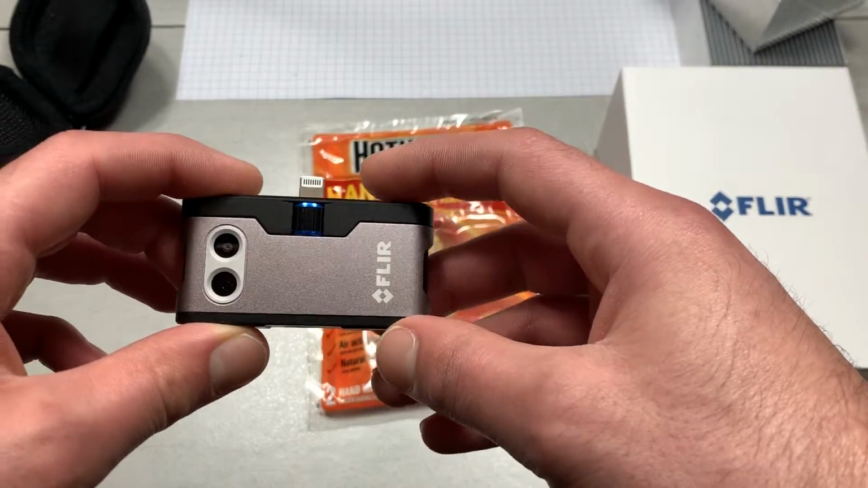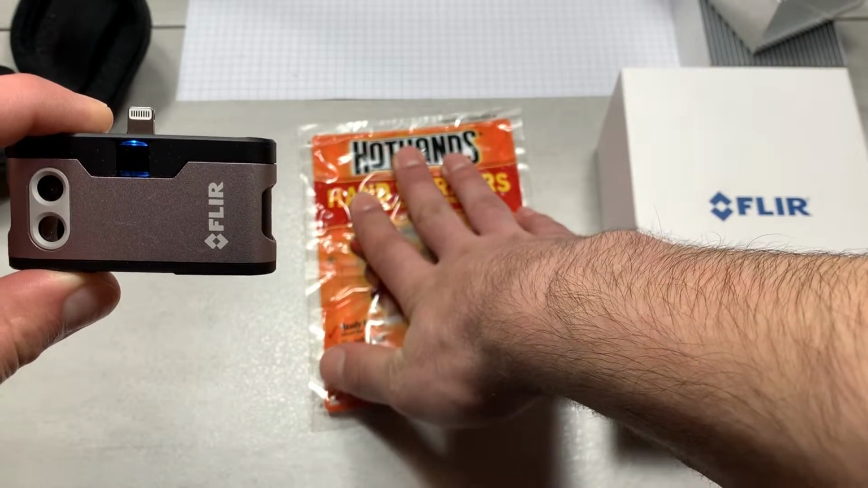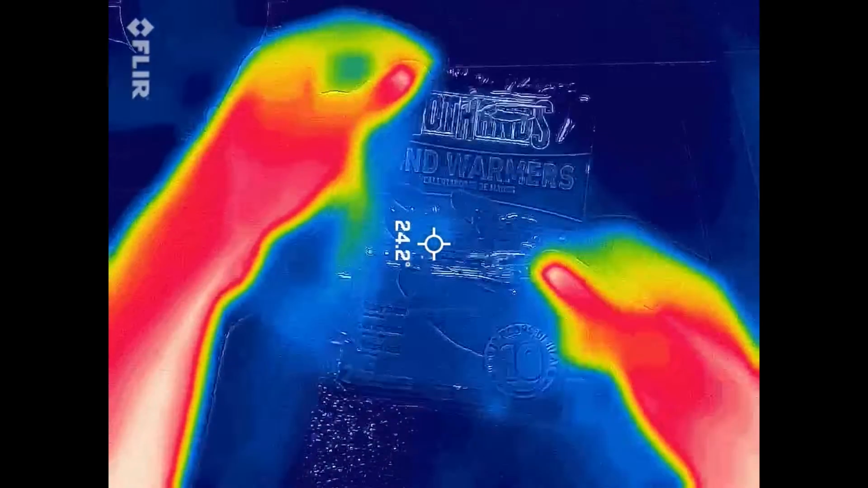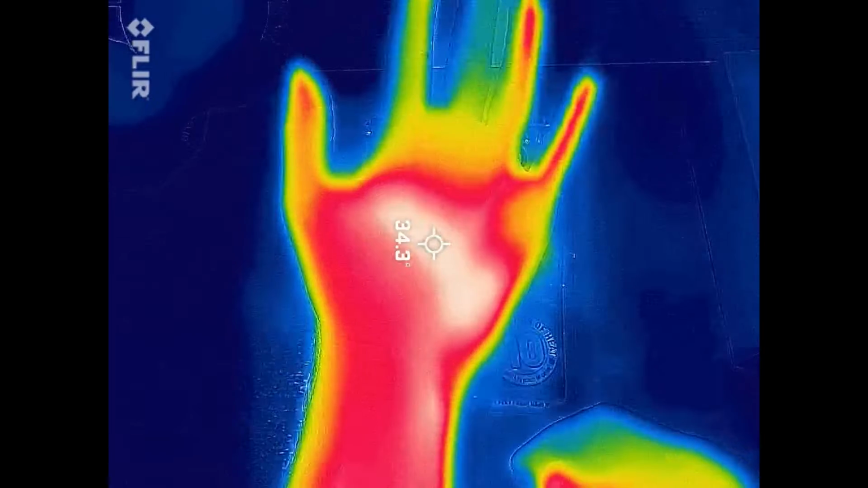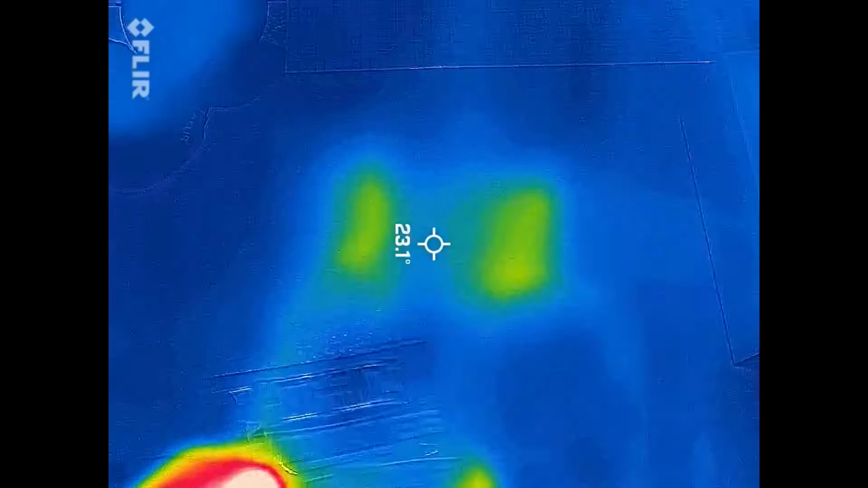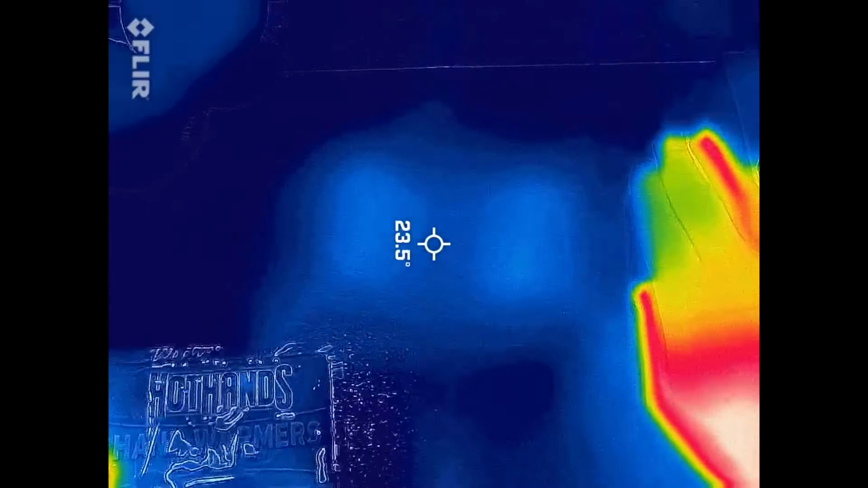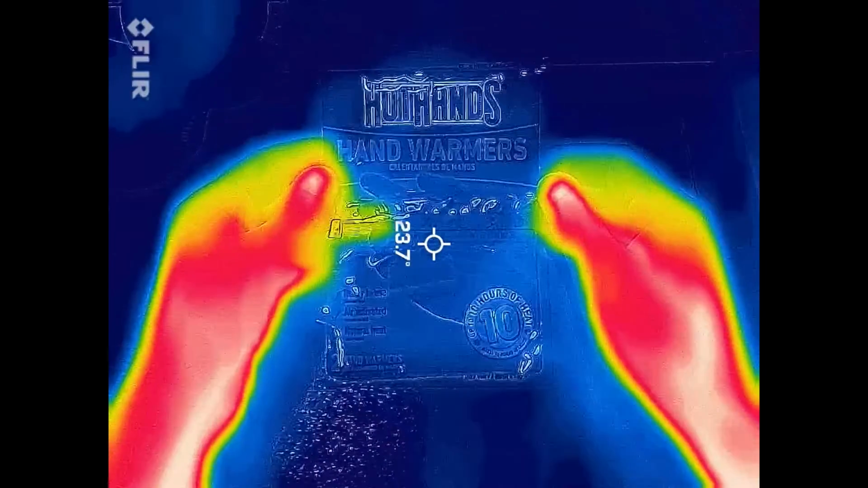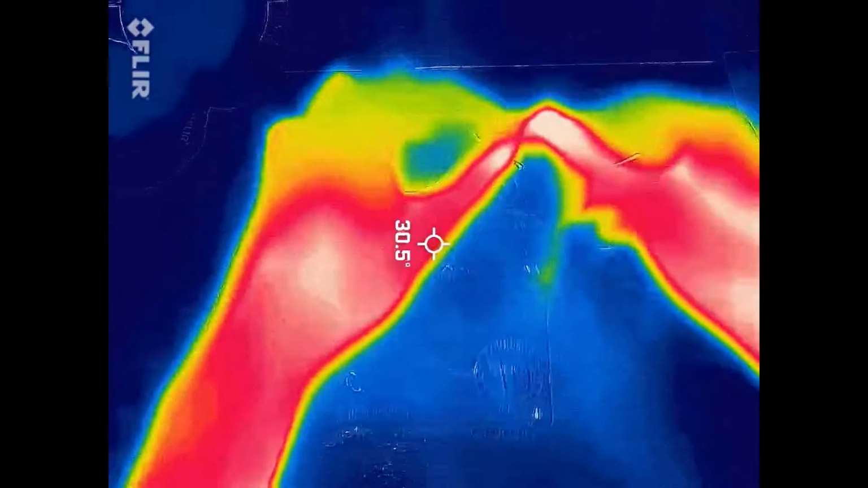So I'm going to switch over to the thermal camera now, and let's activate this hand warmer. So with the lights now turned off to reduce interference, we have our hand warmers here. My hands are 34 degrees Celsius, and the tiles are 23.4 degrees, so 23 degrees Celsius, right about room temperature. So let's open one of them up and see in real time as it starts heating up.